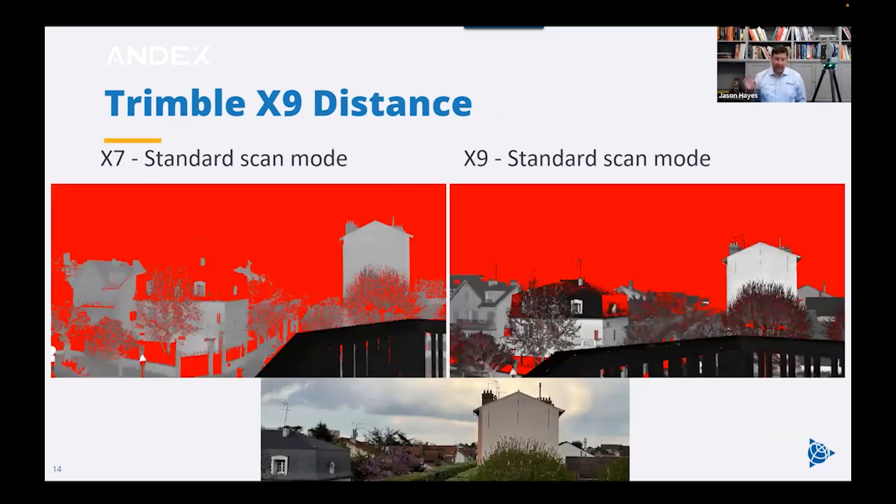Now, just looking at the distance, on the left-hand side, you'll see the X7 scan, and you can see down here that there's some points that we can't see on the left side, but you can see them over on the right side. So over here on the left, you can see back here, there's no points, but over on the right, you can see the scanner has actually picked up those dark points in standard mode. So the X7 probably would have got these dark points if it was in high sensitivity mode. The X9 just picked it up in standard.